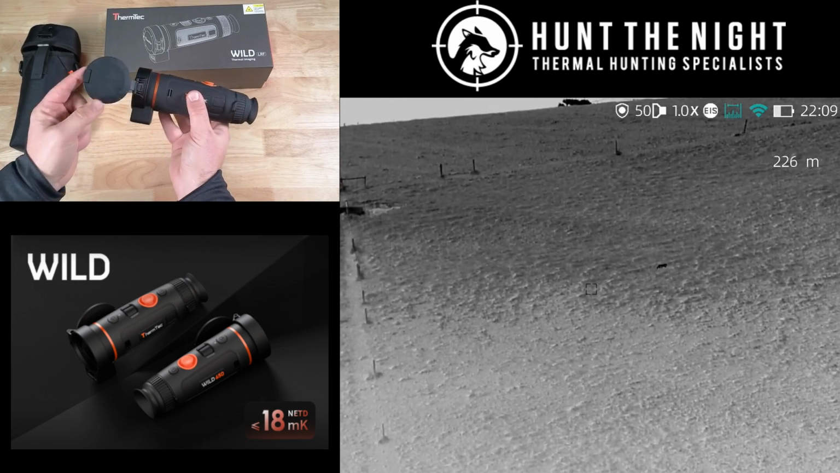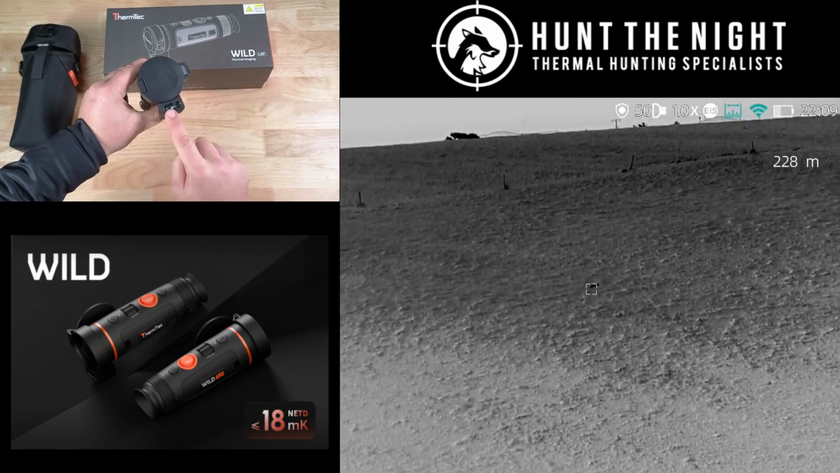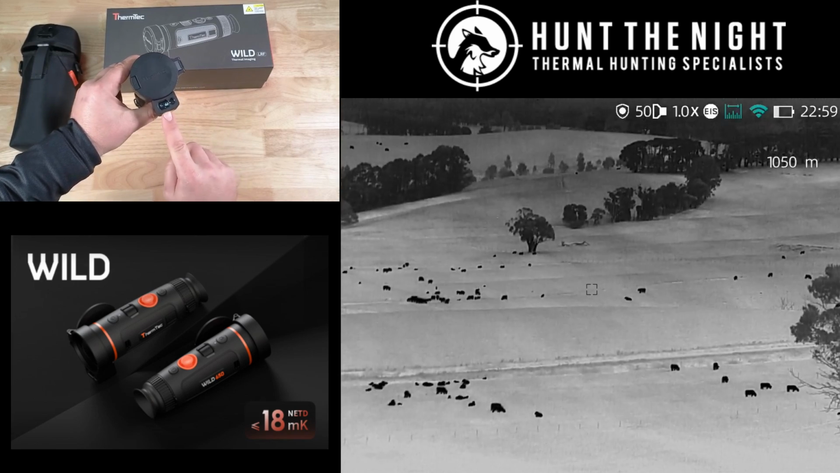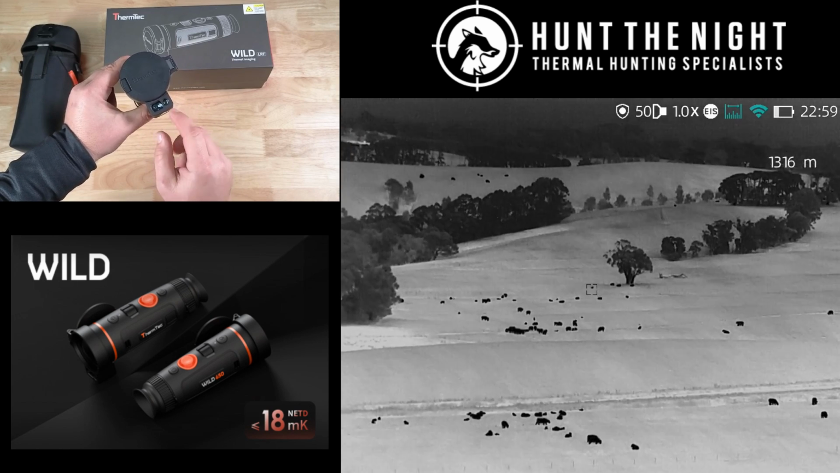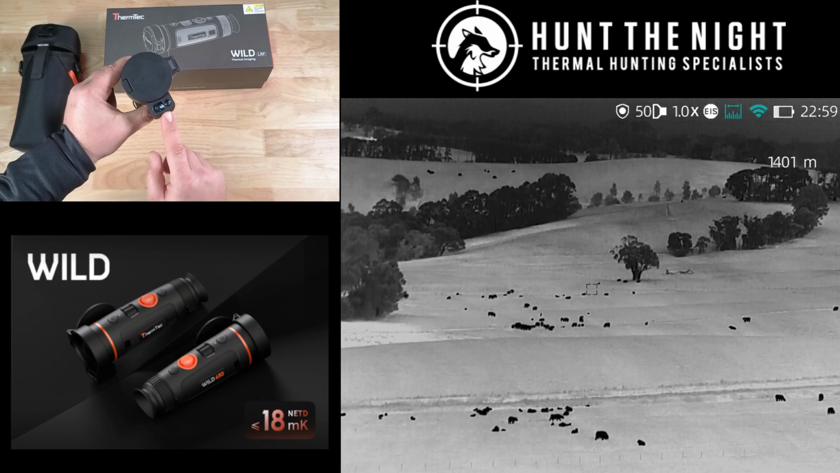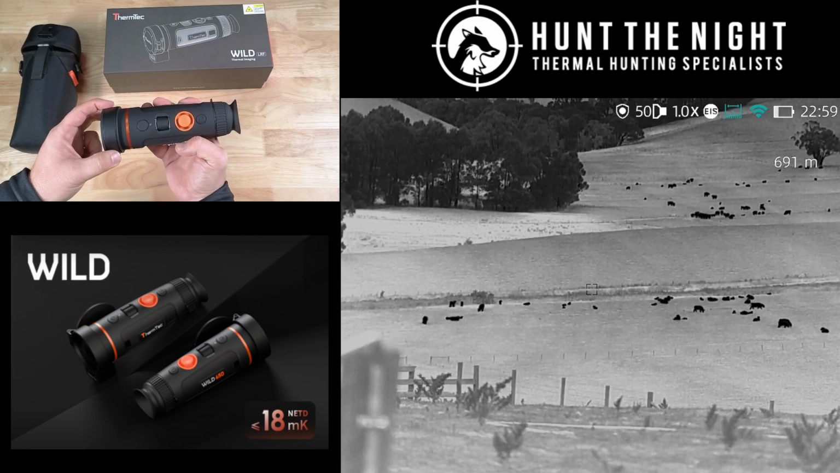The lens cap is beautiful. It flicks back and locks into position. And that little rangefinder is good to around 1,500 meters. We were ranging things at 1,520 odd meters. We were ranging foxes out to about 1,100 meters. It is absolutely fantastic. This design, they put a lot of thought into it.